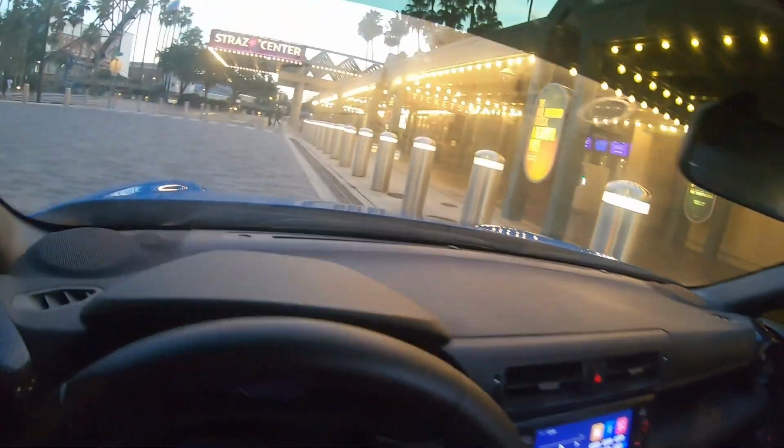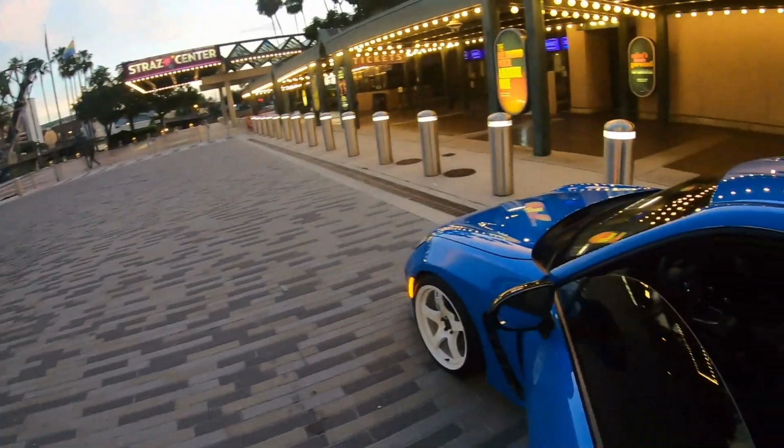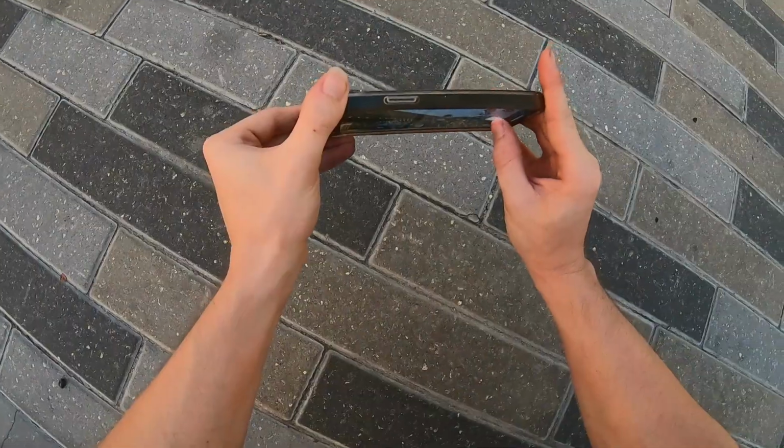Alright, you guys, so I actually just made it to this nice little spot right here where I'm gonna grab some photos of the car at. So I'm gonna go ahead and get out here real quick and then just grab a couple of videos and photos for you guys.